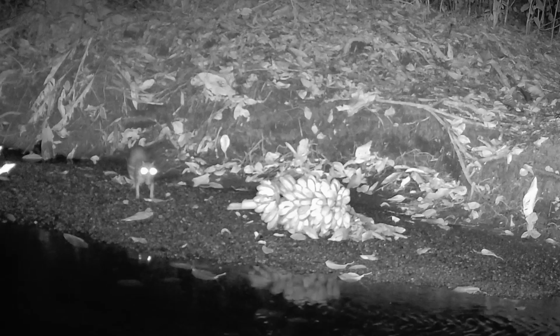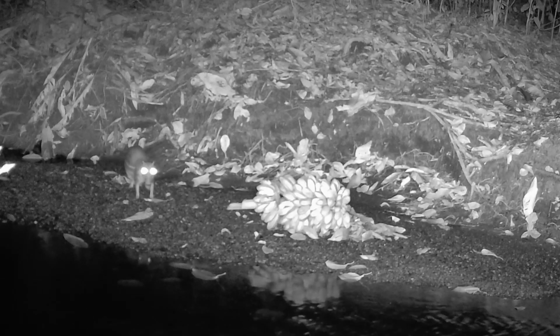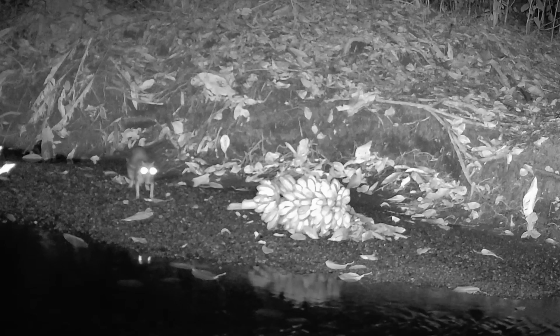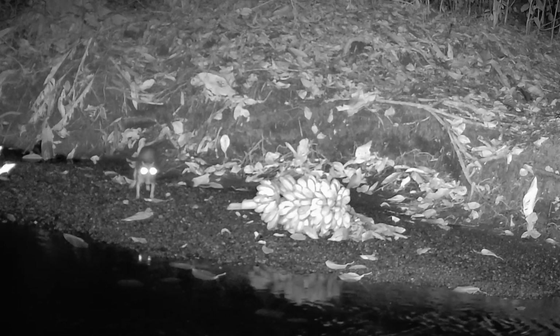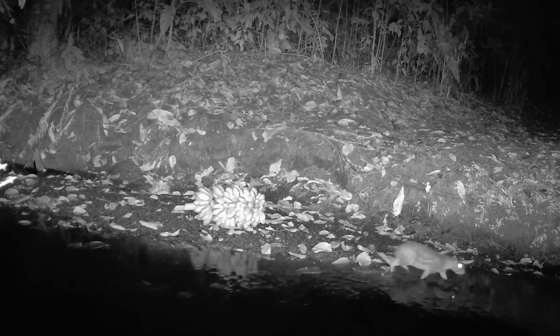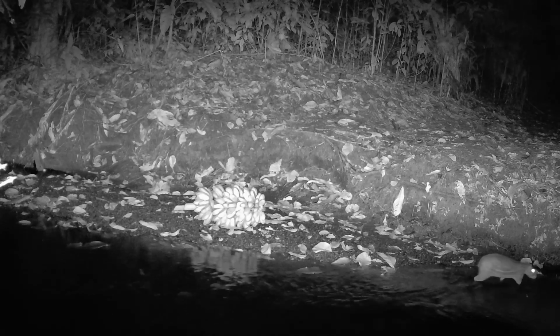I thought it was going to leave, but after a little bit of slow twerking, it changed its mind. It just wanted another bite or two. And when it was done, it stepped into the creek and headed home.